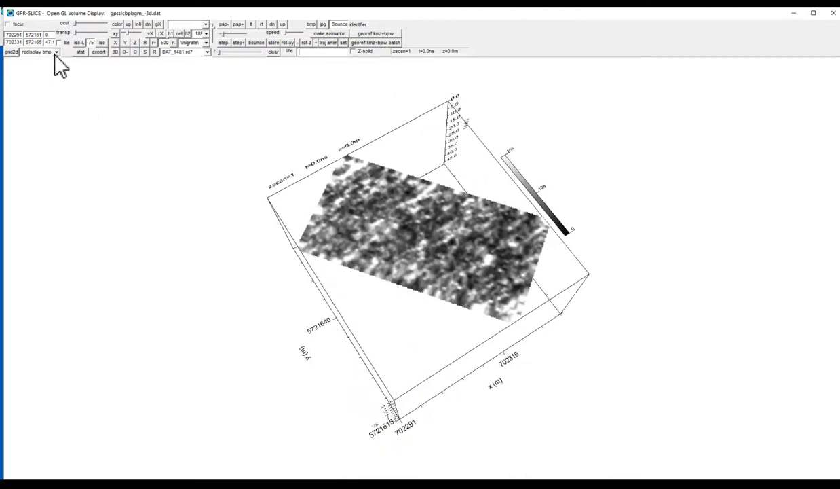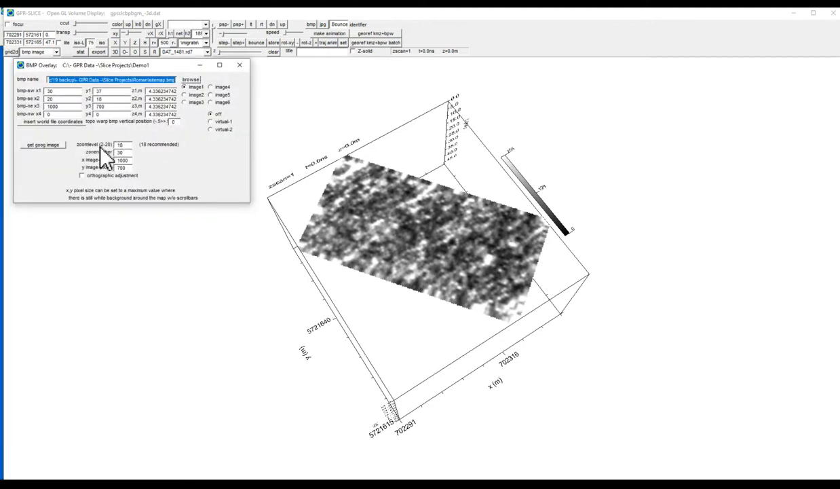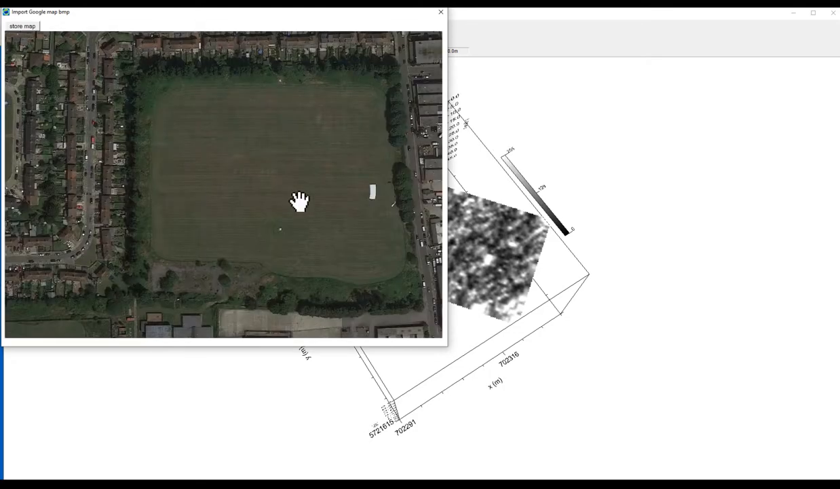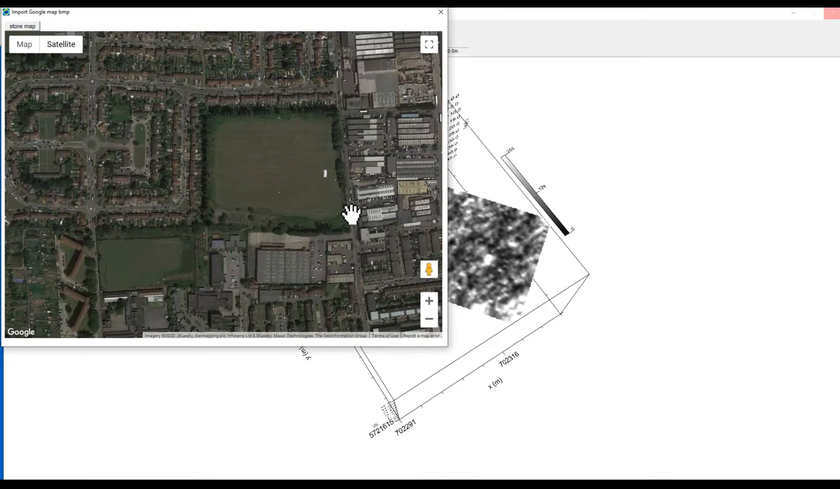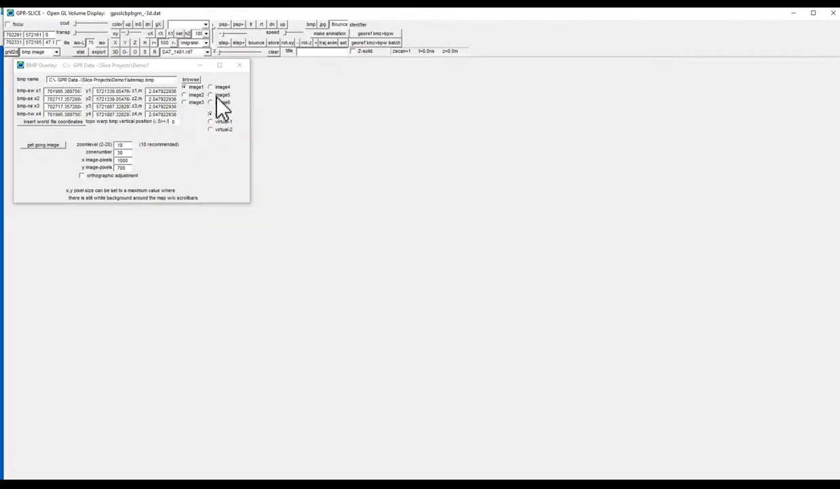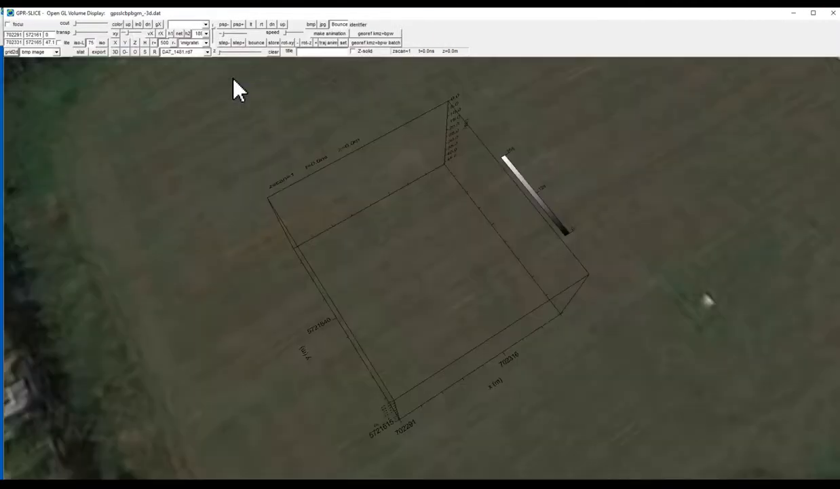What I can do this time is I can come in here, say bitmap image, get a Google image. So that will hopefully pick out where these data were collected from. Store the map. Close this down. Close this down.